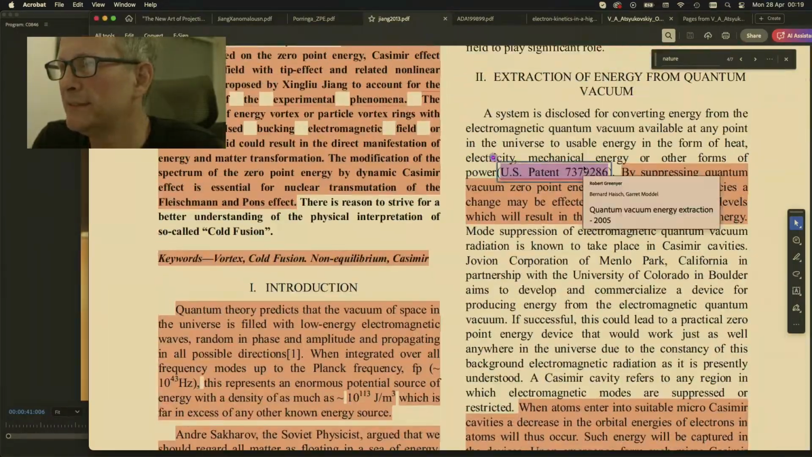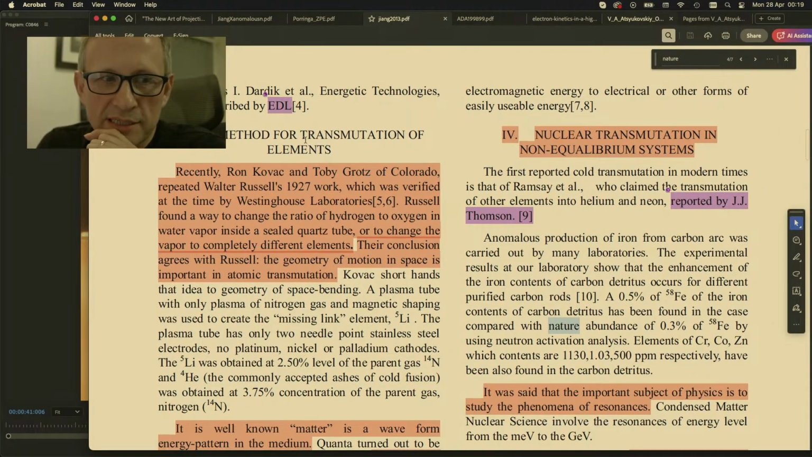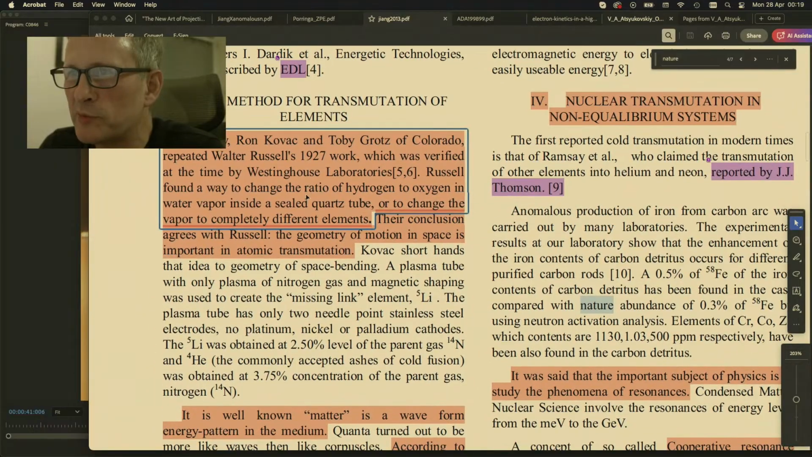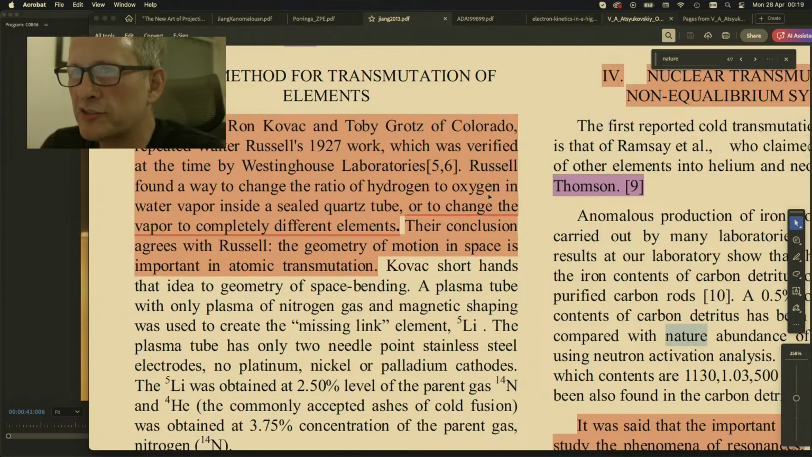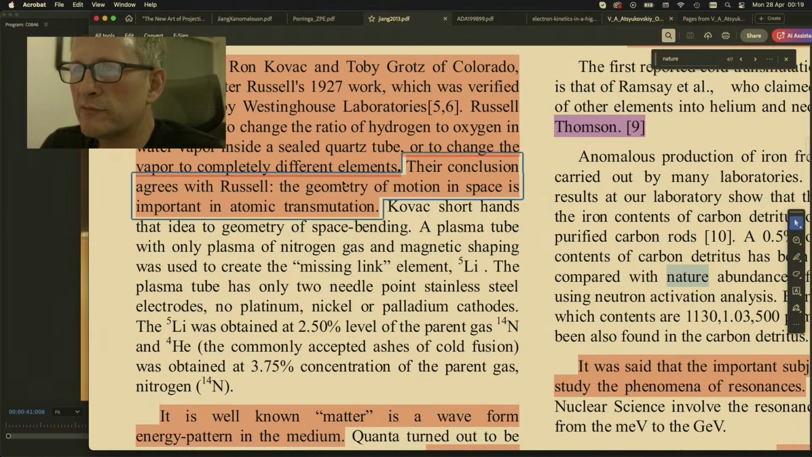Okay, where are we? All right. So, a method for transmutation of elements. Recently, Ron Kovac and Toby Groats of Colorado repeated Walter Russell's 1927 work. Everyone's going to like the fact that Walter Russell's mentioned here, which was verified at the time by Westinghouse Laboratories. Russell found a way to change the ratio of hydrogen to oxygen in water vapor inside a sealed quartz tube, or to change the vapor to completely different elements. Their conclusion agrees with Russell. The geometry of motion in space is important to the atomic transmutation. Listen to what it just said there. Their conclusion agrees with Walter Russell.